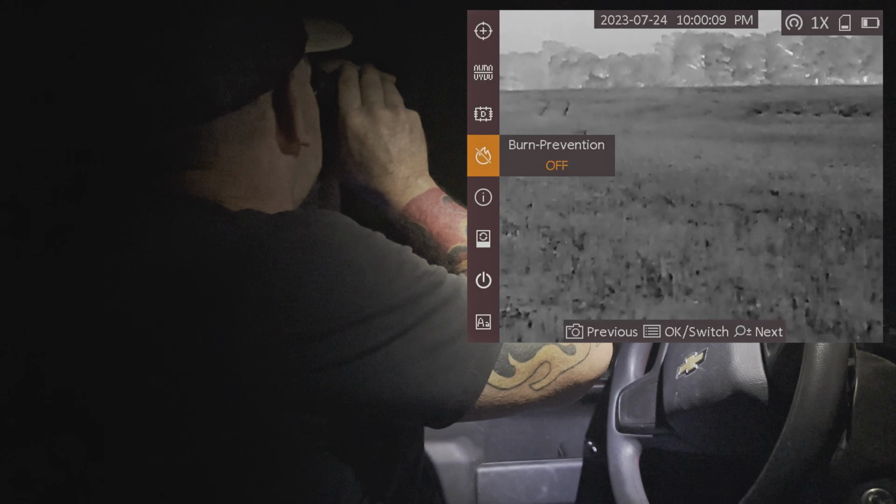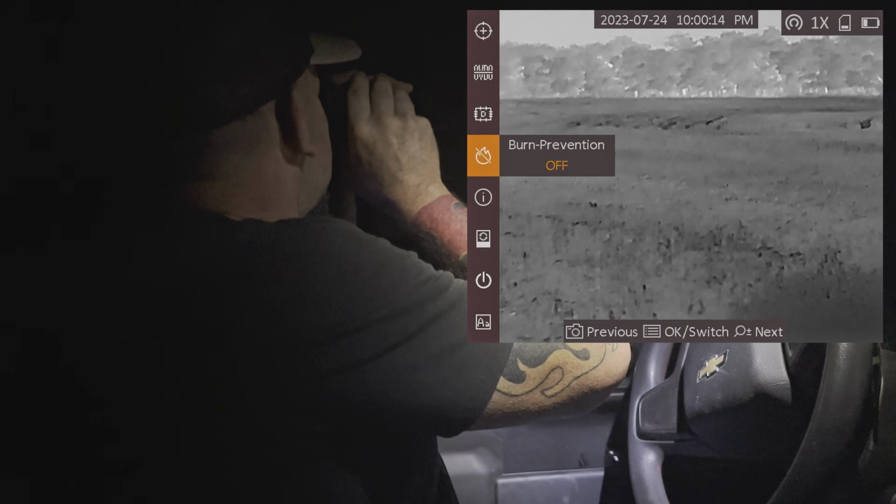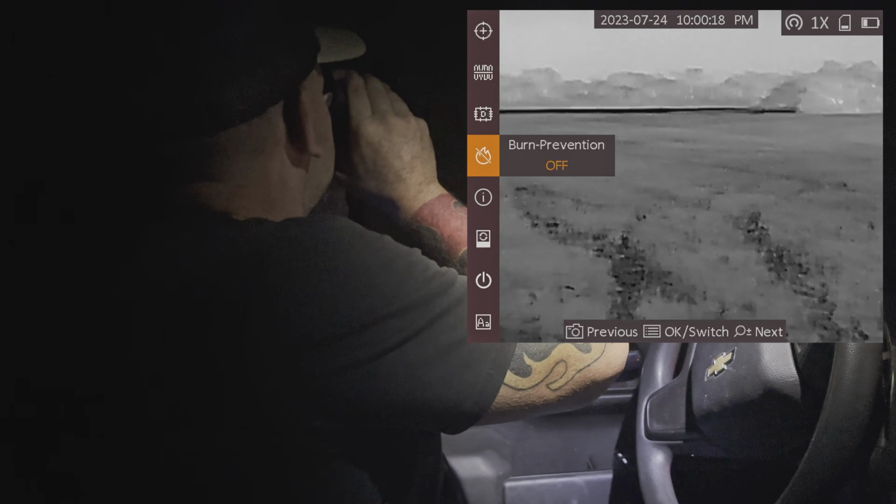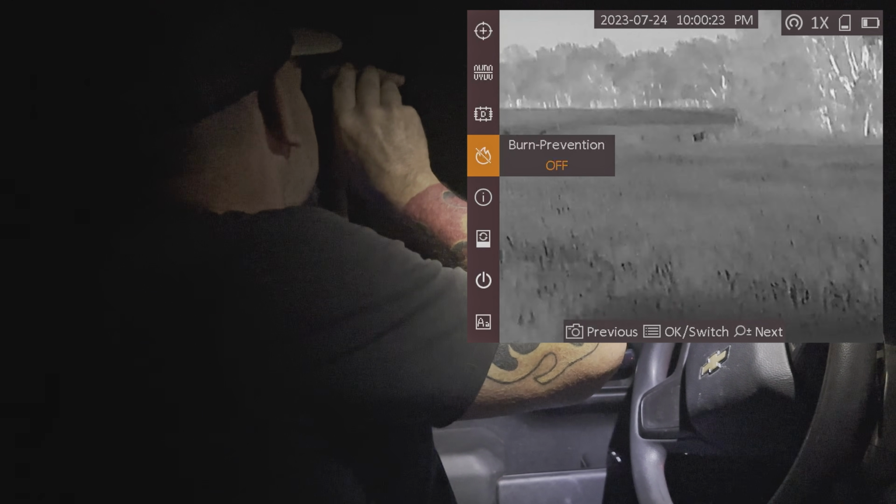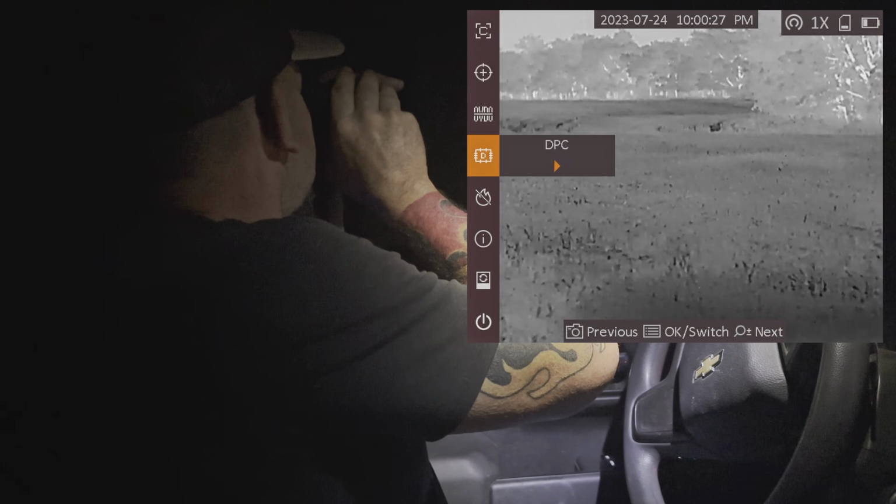Burn prevention, that's something good to have because you can use these thermals day and night. On your burn prevention, this one's off right now, but if I turn that on and I were to shine this at a set of headlights or a bright pair of taillights or hit the sun during the day, it's going to shut this thing down for about 25 seconds or so, and then it's going to turn it back on.